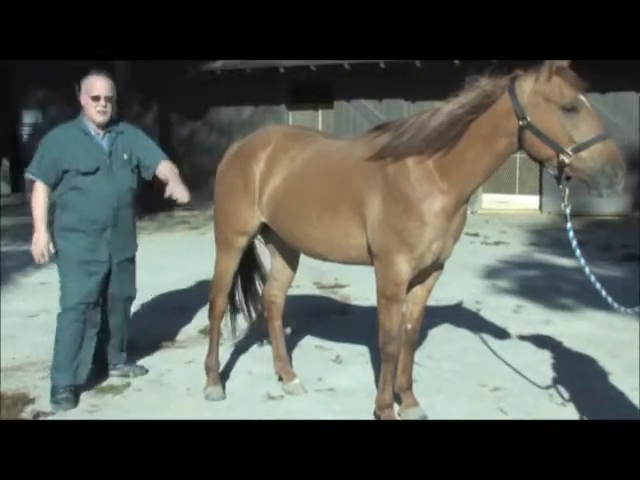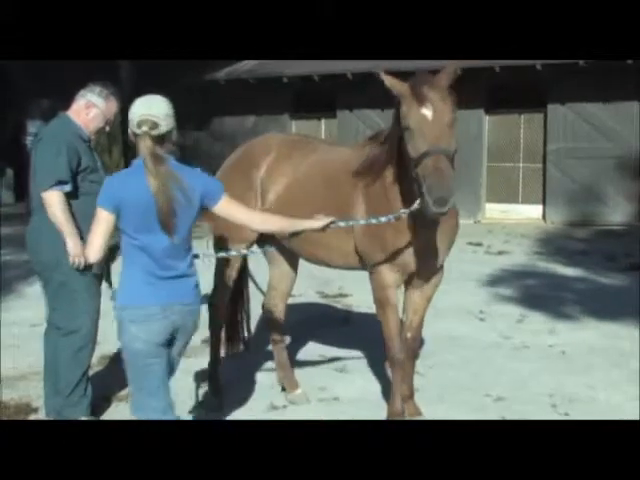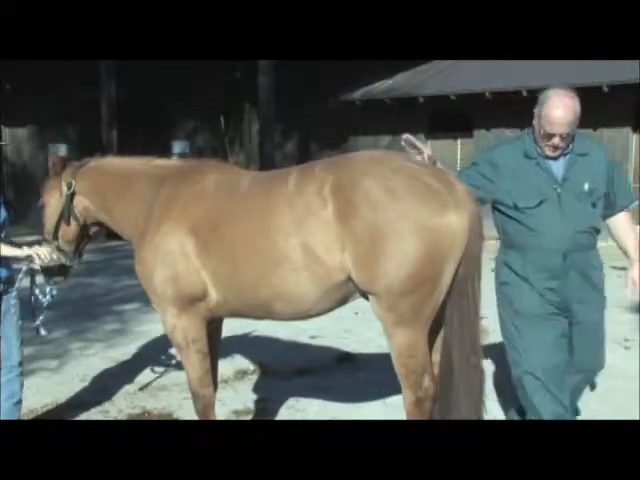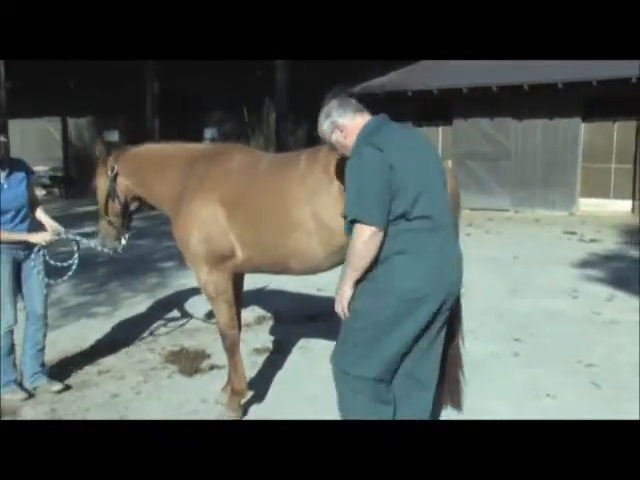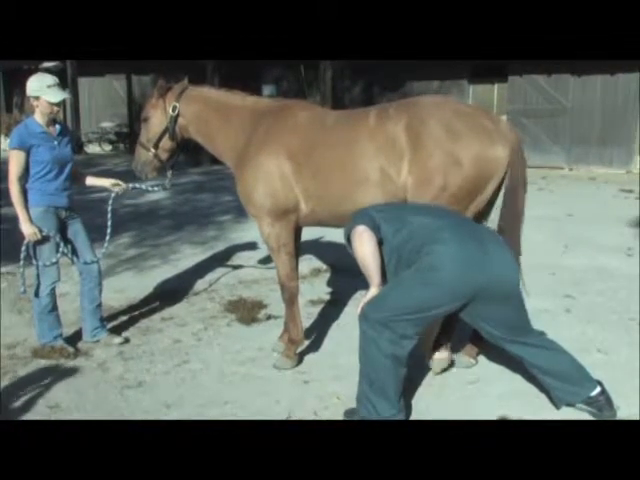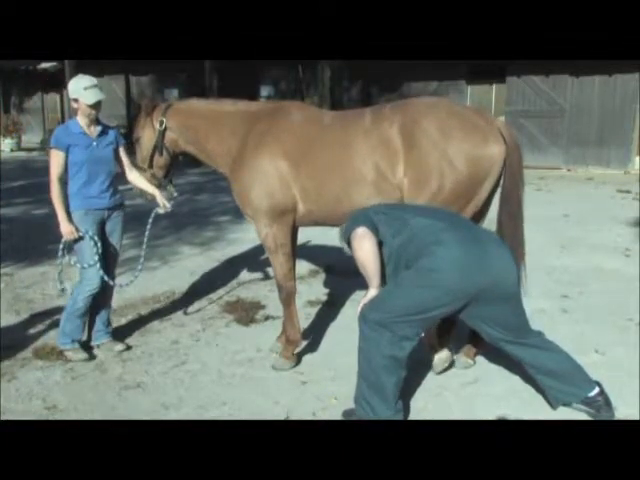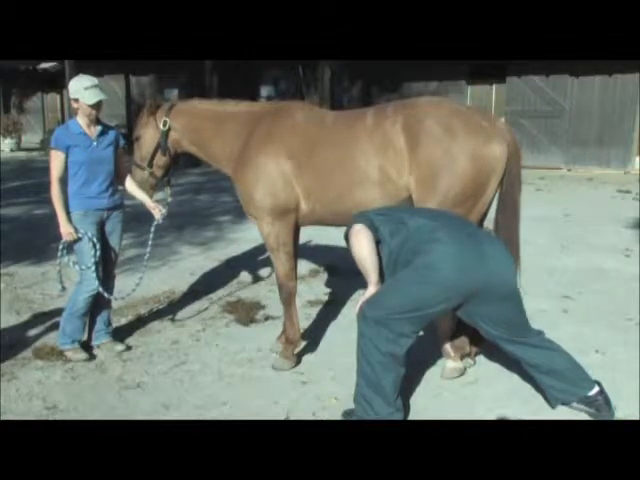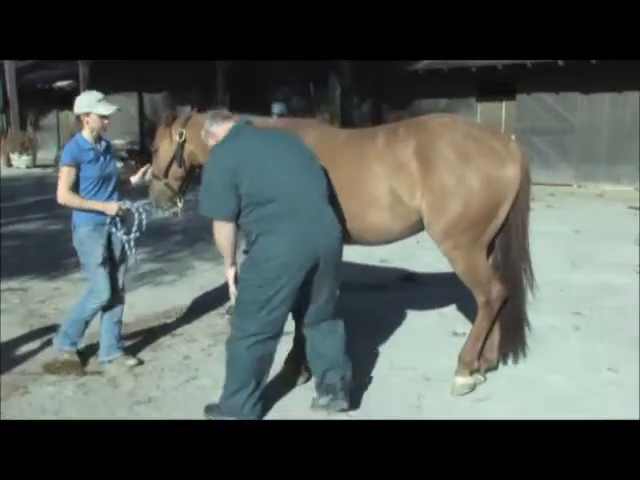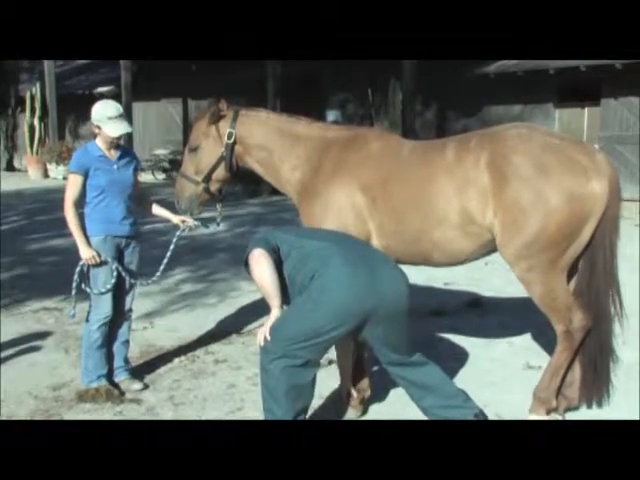We got stomach and gallbladder on this foot. Let's turn him around and face him the other direction now. Good boy. Good boy. Easy, easy, easy. Stomach and liver on that point, and triple heater on that one.